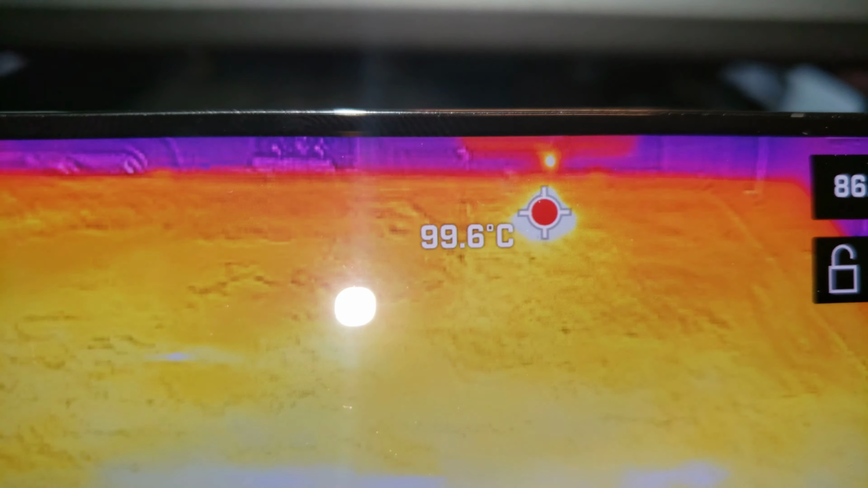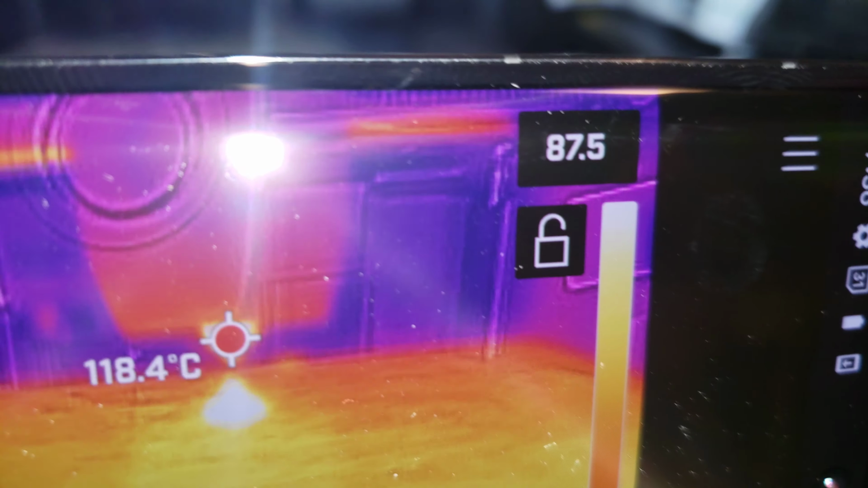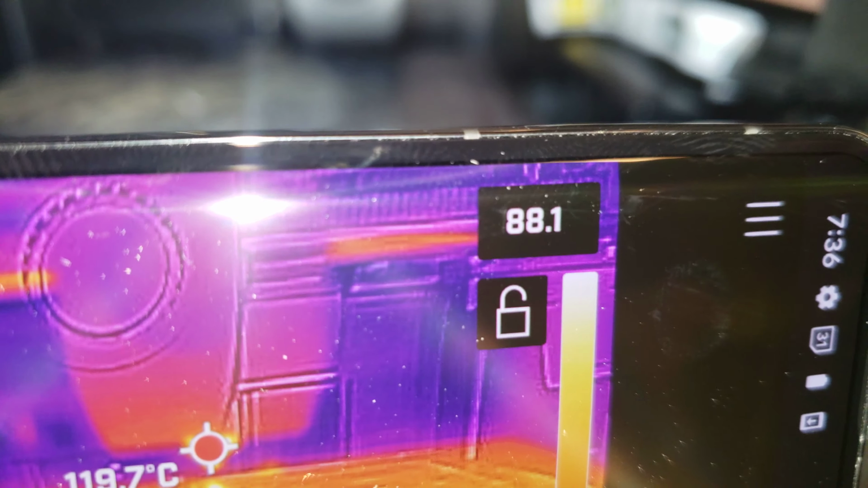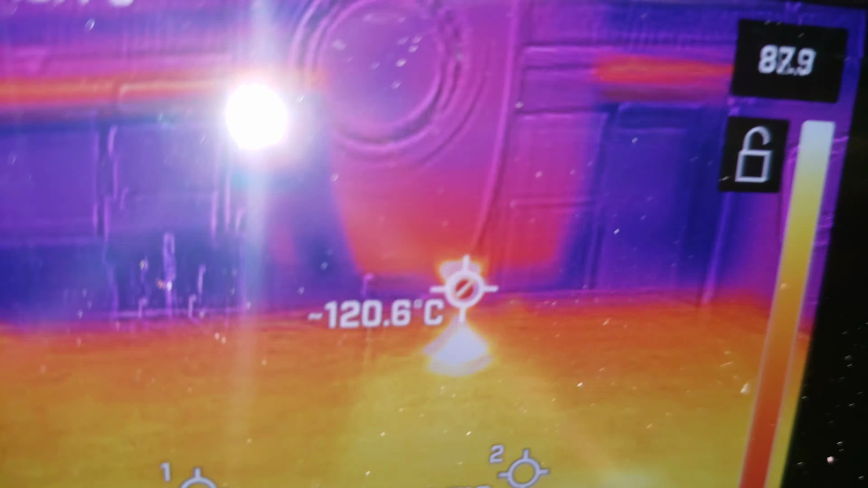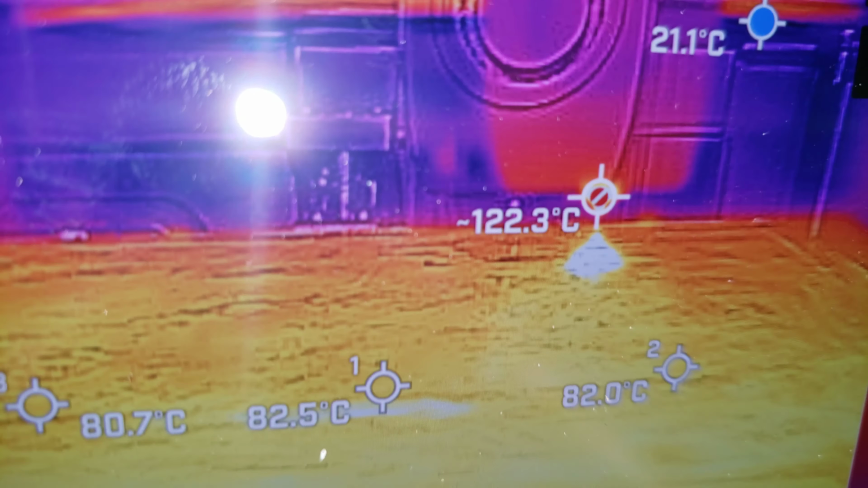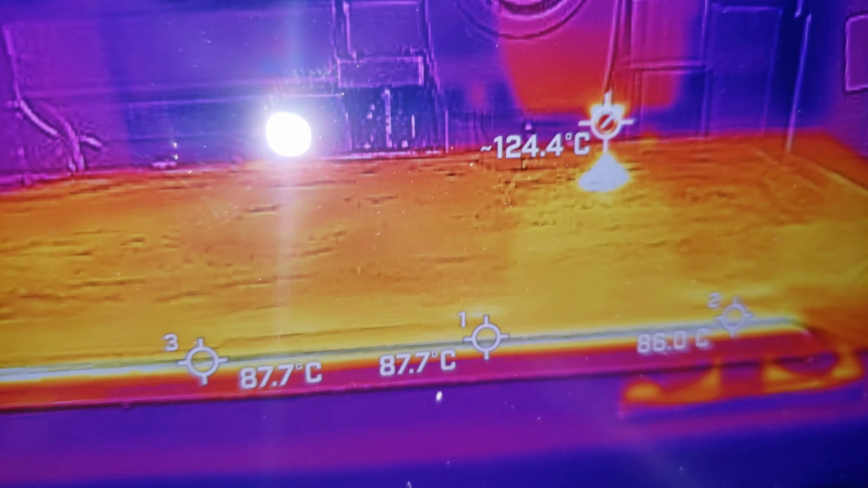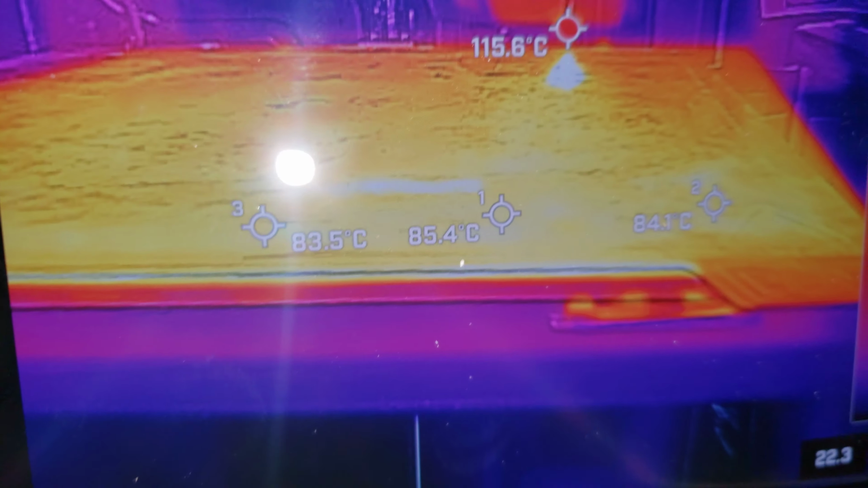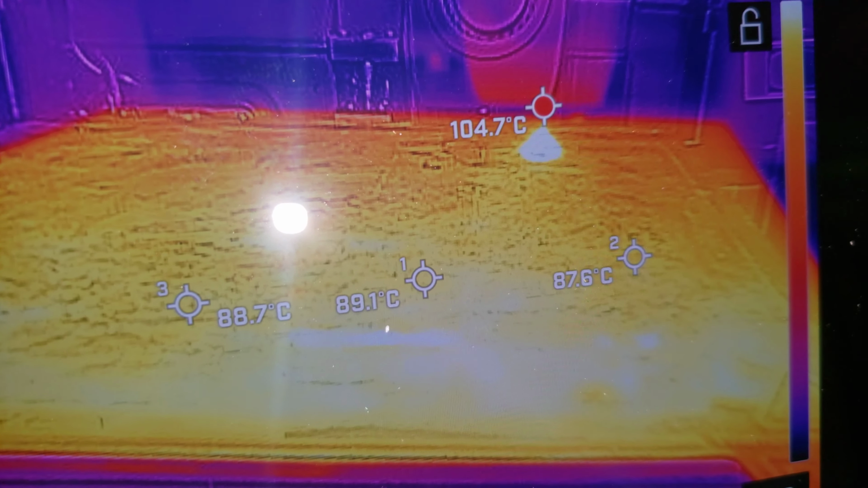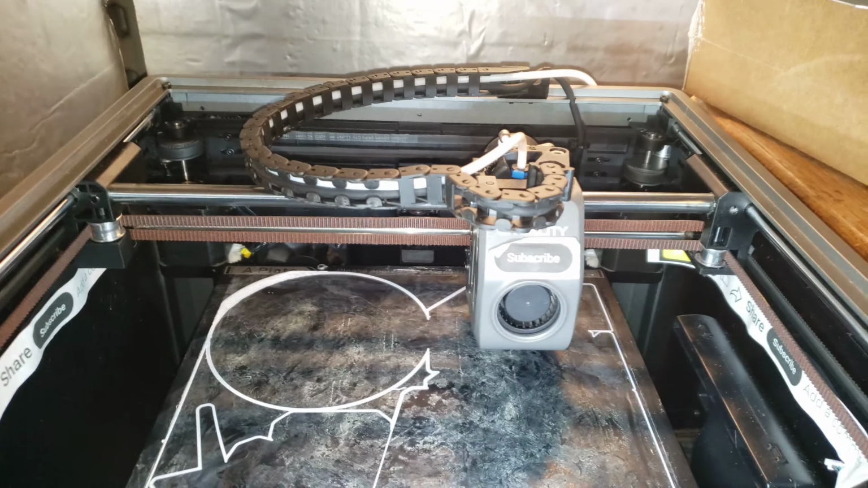But that's because the nozzle is sort of invisible right now, I think. Like if I do that, then it goes up. No, I guess that's weird. Why is it saying the max is 87? But here it's saying 120. And why is it saying minus 120? It's a little bit odd. I don't know why it would say minus 120. I'm sure that's not minus. I'm sure that's 120. So the bed is at 80-ish. What's it going for? Oh, the bed's at... Okay, so it says the bed here. It says 90.